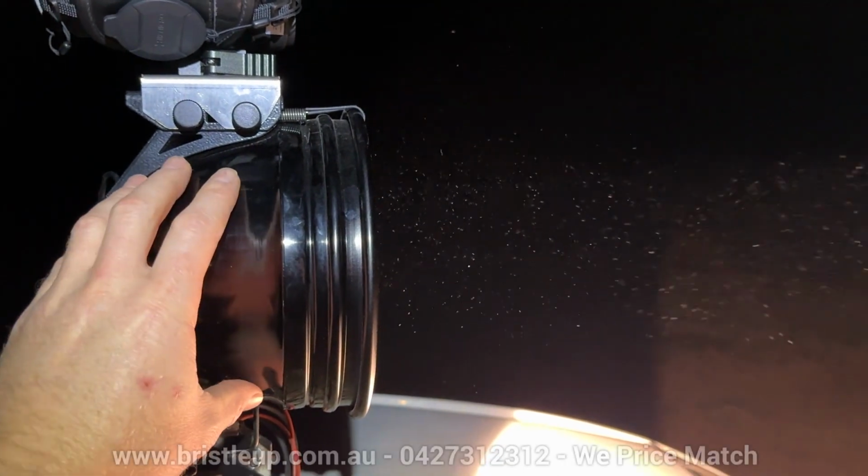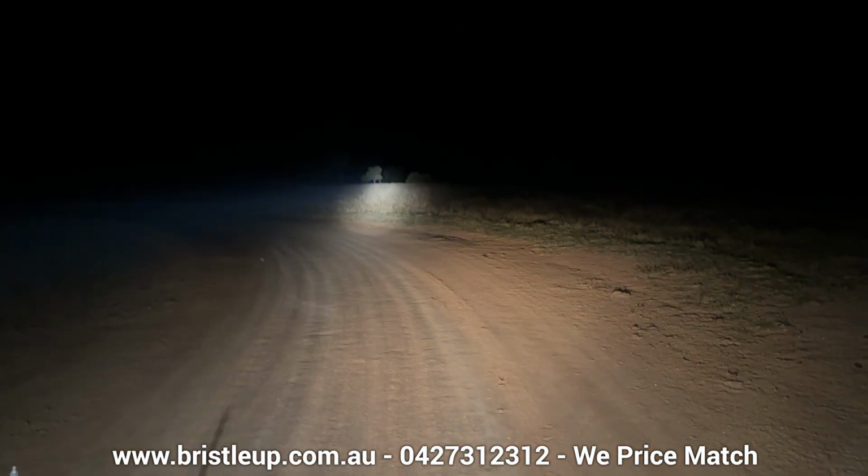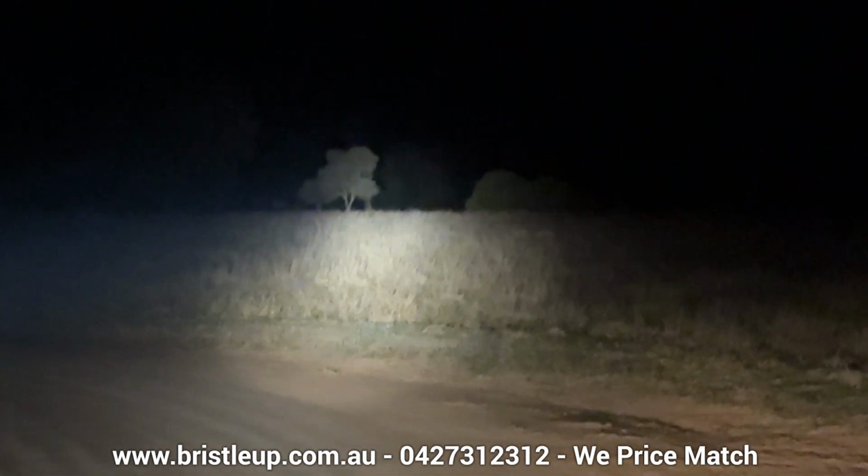Alright, so I thought I'd show you the brightness of the light. Just a little 7-inch halogen, nice cheap little light, and very comfortable to use. And look how bright it is. Most people are not going to need to see further than that.